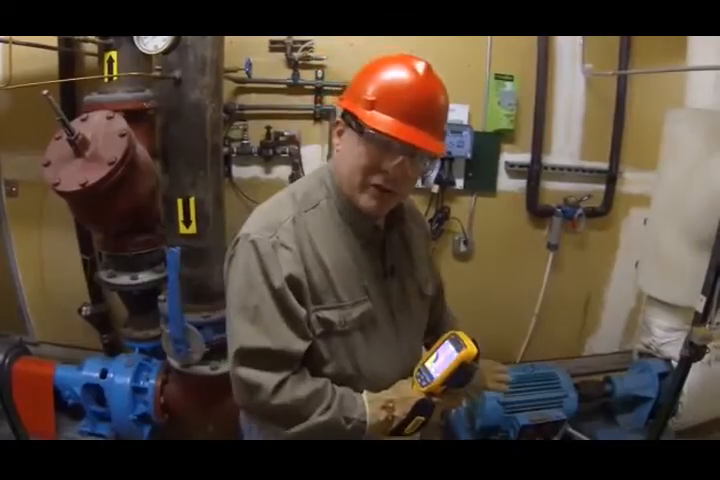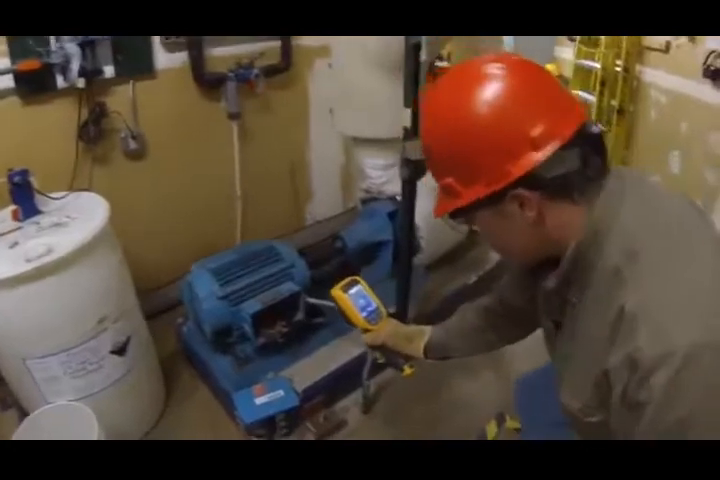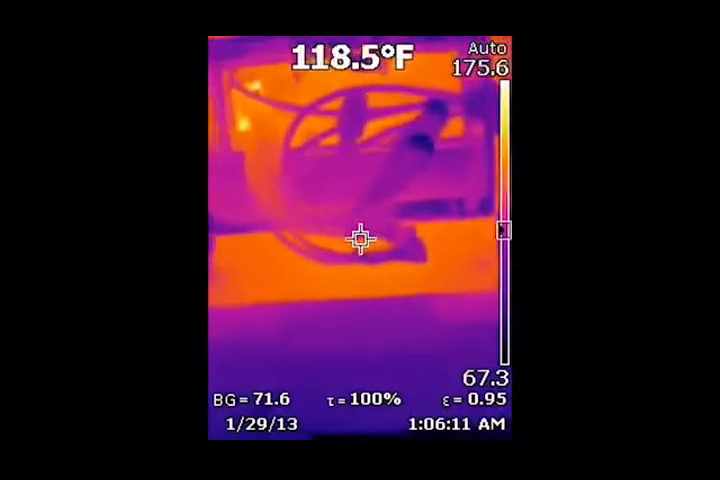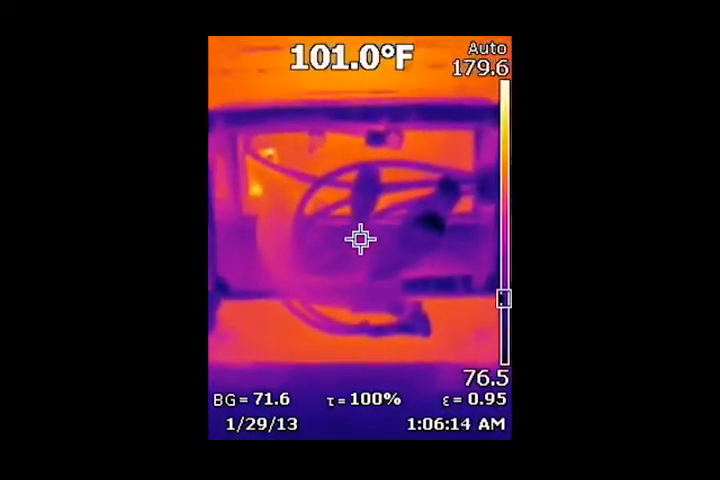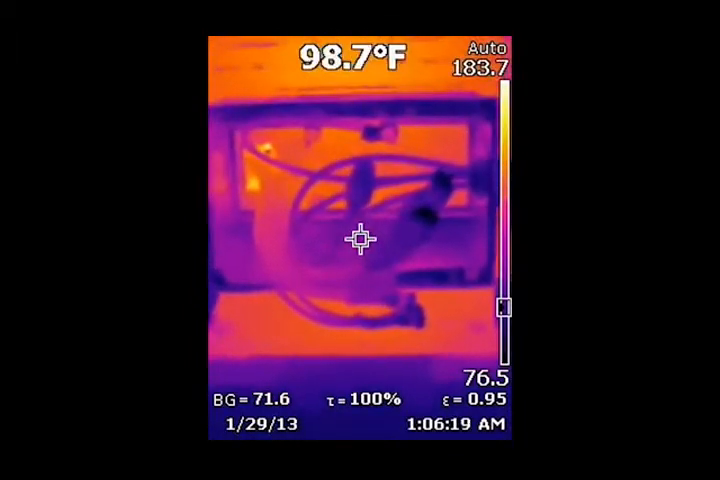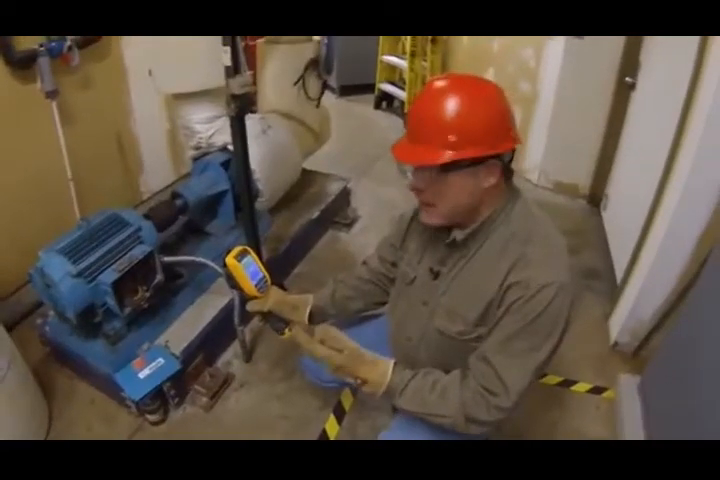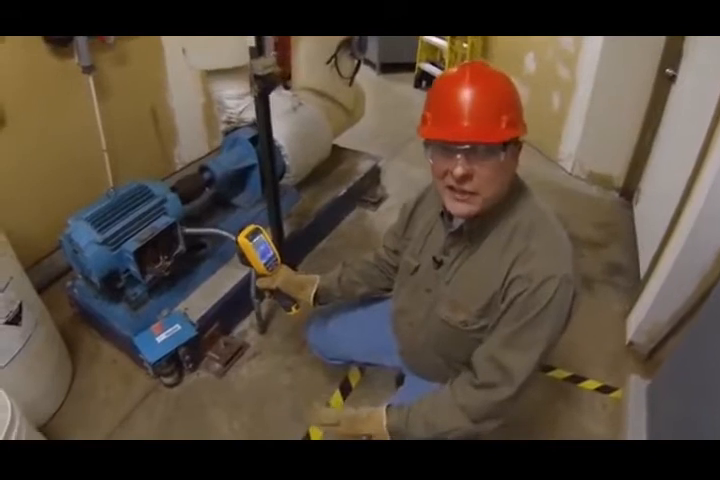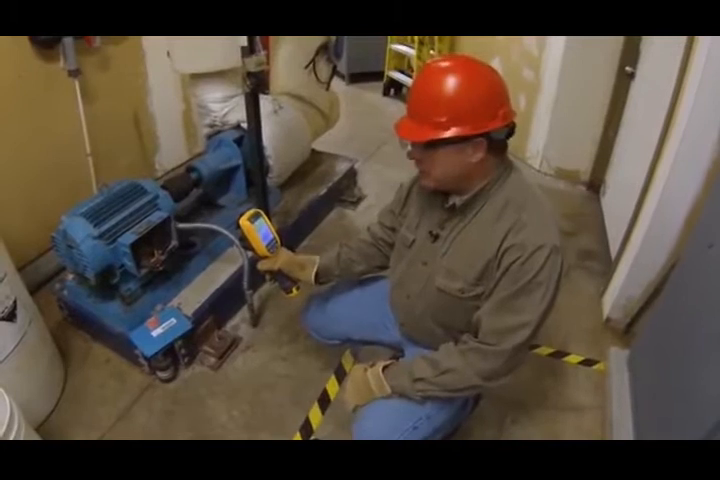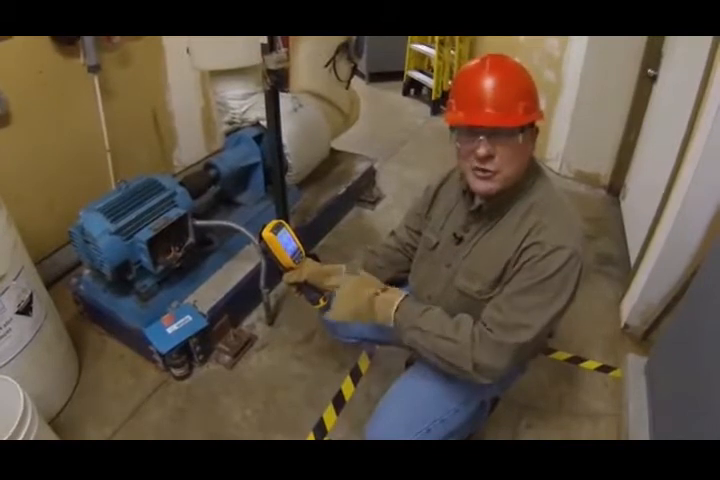Next thing that I'll move on to is the electrical itself here in the termination box. I'll look for high resistance connections. So I'm not seeing anything here, but if I were to see a high resistance connection, it could be too loose, too tight, strands broken on the line, something like that. That will dissipate some of the electrical energy you want to actually make the motor work, and it will dissipate it as heat, as waste heat. And it might not be a whole lot every year, but those kind of connections add up, so definitely take a look at those. Also looking to see if there's any overload situation on any of the lines.